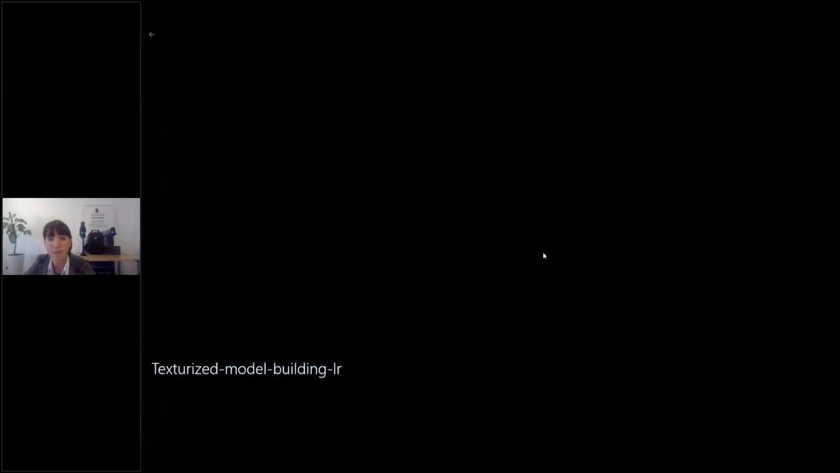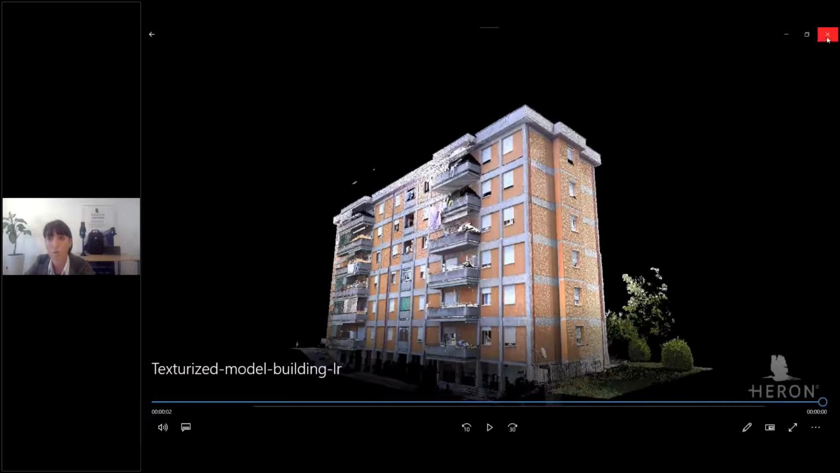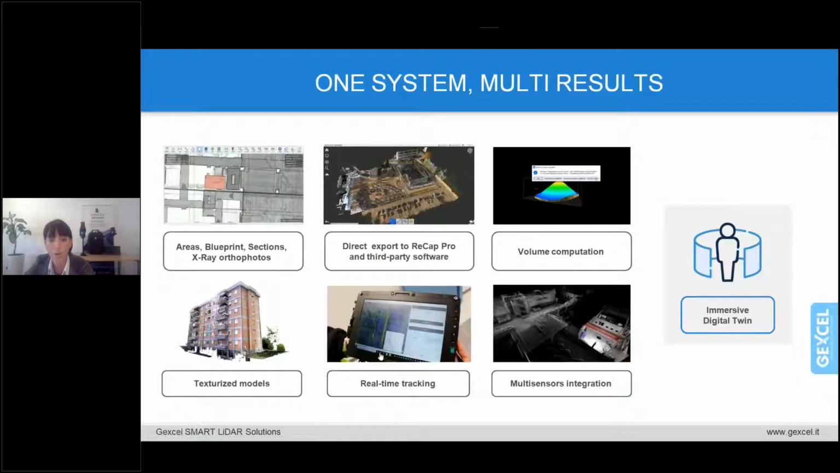Furthermore, we can create texturized models, pretty easy, of our point cloud, easily shareable and exportable in different kinds of open format.